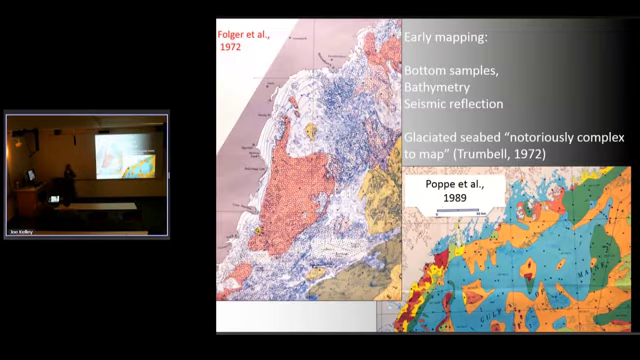When I entered Maine, this was the state of the art. I came in 1982. The U.S. Geological Survey had come up here on a cruise. They had some bottom samples, and I used to ridicule this, saying, well, every bottom sample becomes its own map unit because it sits so heterogeneous out there. But what they actually had done is they ran a seismic reflection profile, and they connected these dots with that, and were able to, in some ways at least, draw boundaries.